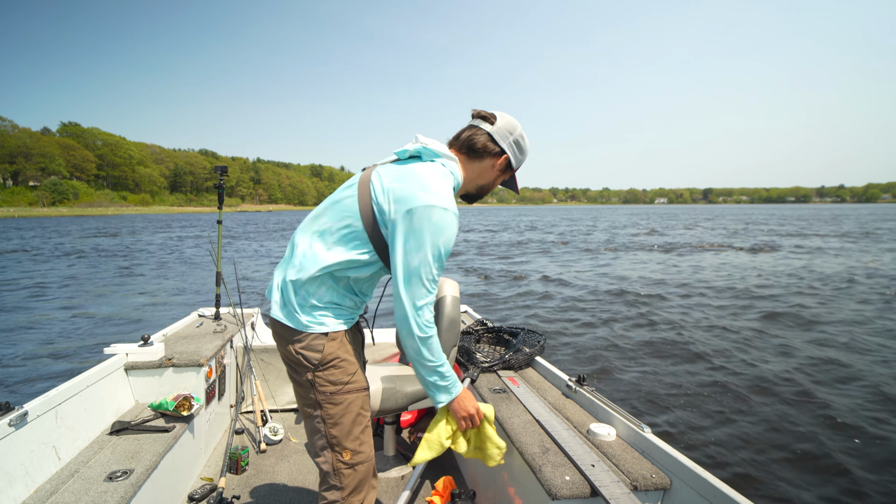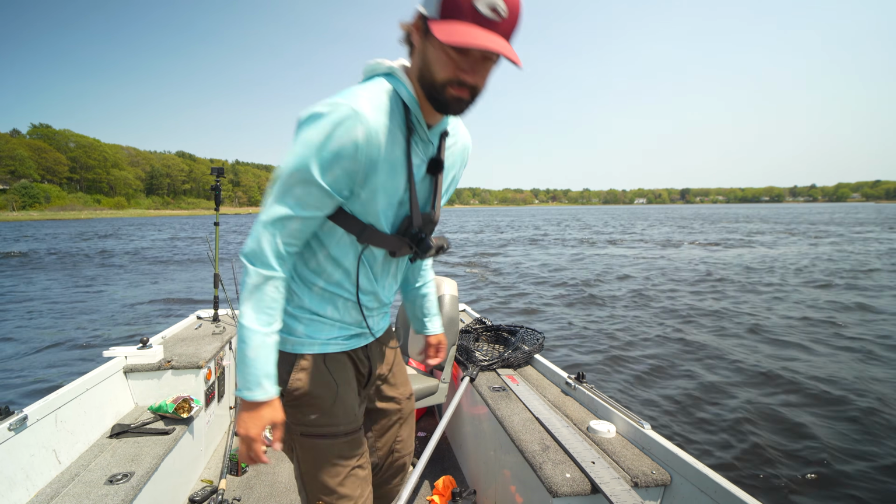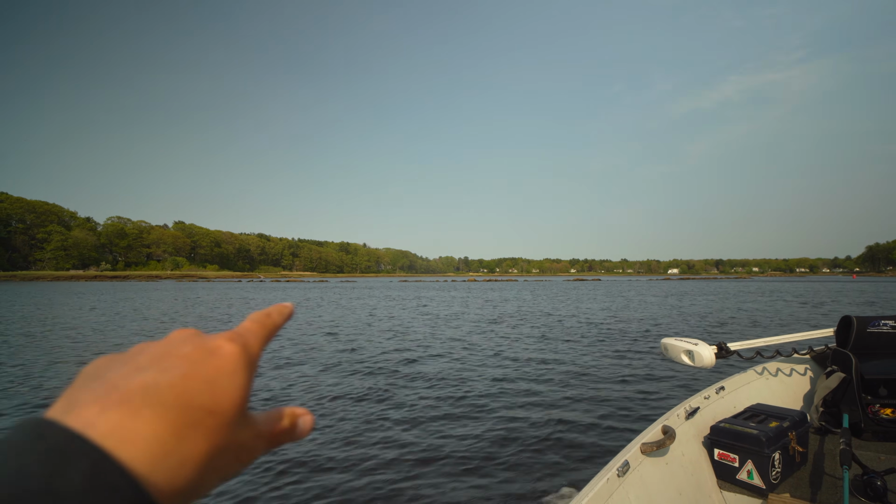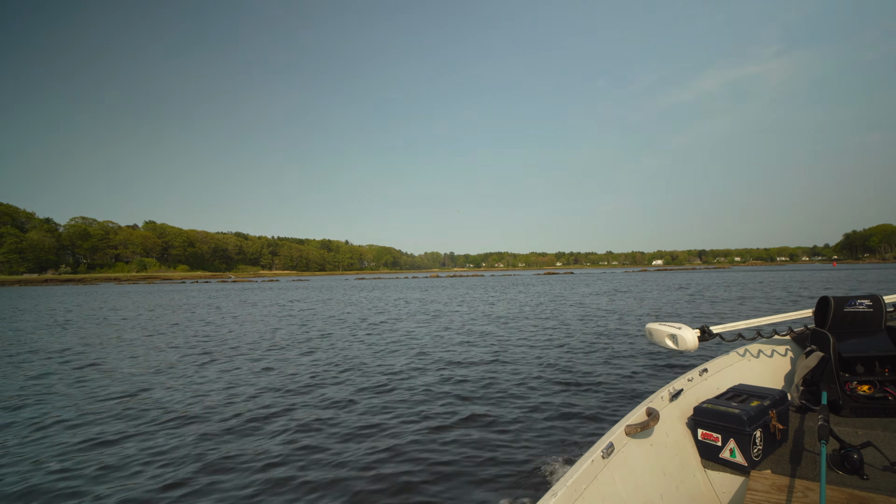So, it is what it is. Remember that place I was fishing before? That's where it is. All those rocks right there. That's crazy.